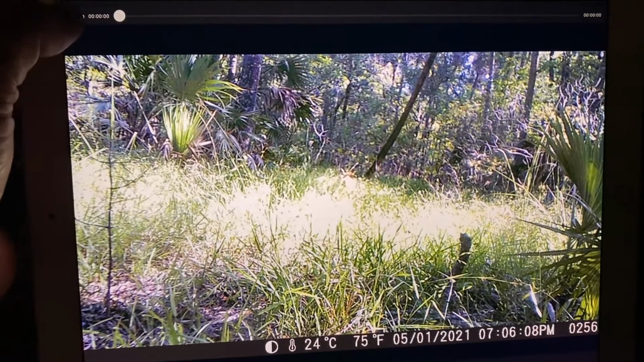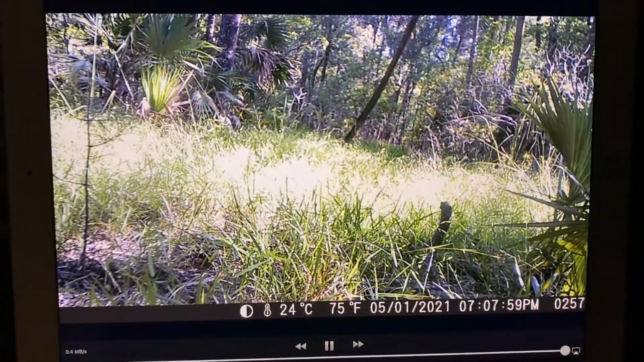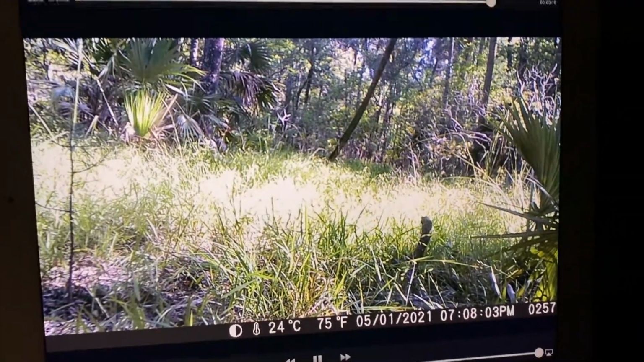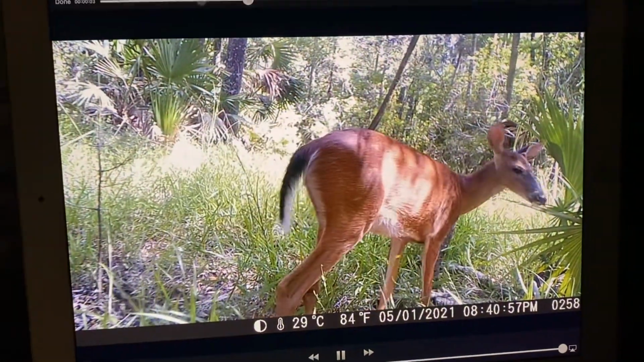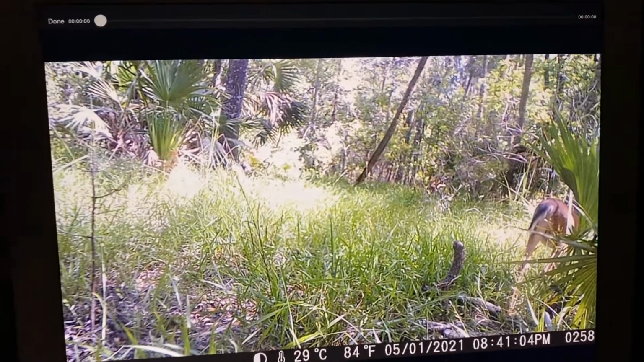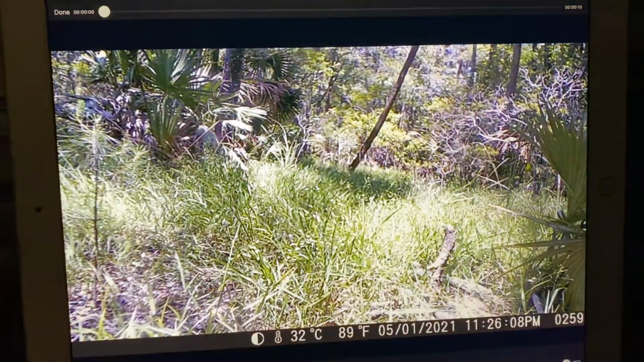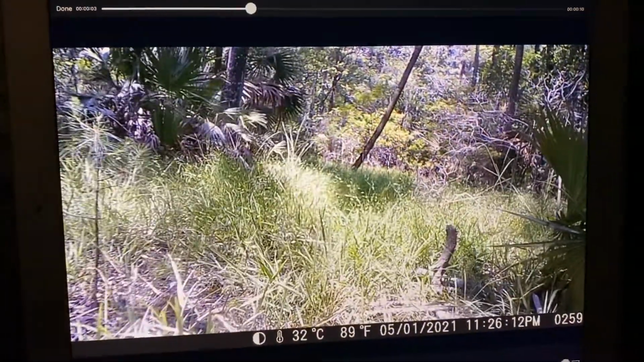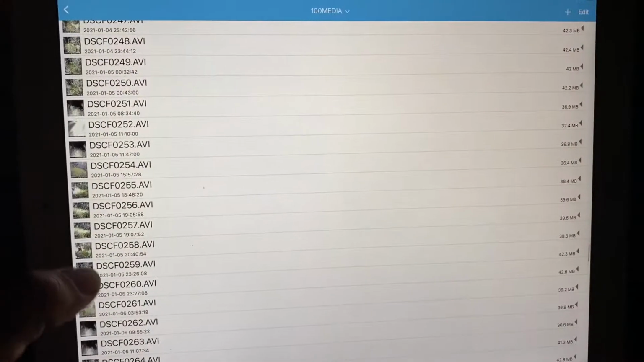Tiny one. There is a big deer on this, at least one that I know of. I did see the little thumbnail on it. I'm talking big, not big does. A buck. We'll go to 265 and we'll close this video out.